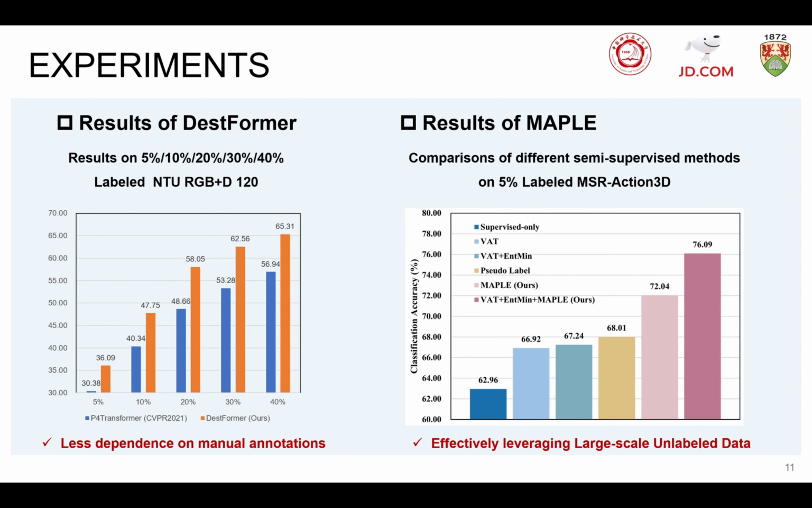Based on the experimental setting on the previous slide, we have conducted detailed experimental comparison, and some experimental results are shown here. To demonstrate the validity of our spatial temporal backbone, the left side of this slide shows the action recognition performance between our transformer and the P4 transformer model with the supervised-only setting on the NTU RGBD 120 dataset.